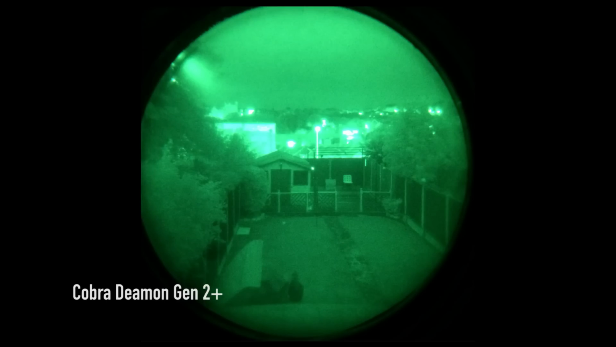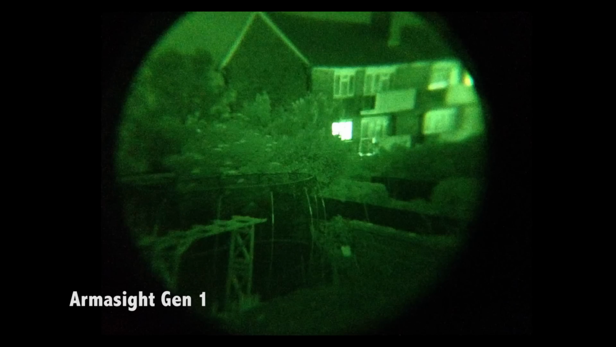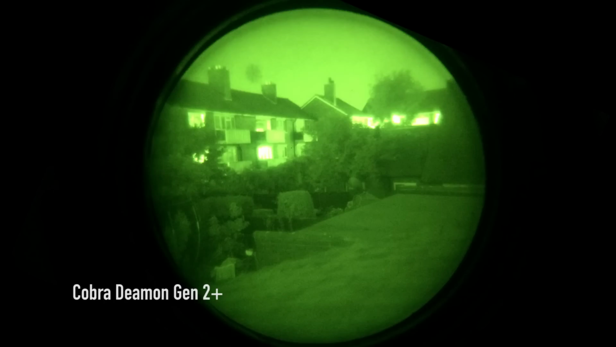This is a very cloudy night and there is much more detail, a much wider field of view. As you can see, the railings on the fence are nice and sharp. There's a lot of very, very clear detail. On the Armorsight, again, you can see that narrow field of vision, some quite dark patches, and looking into the distance you can begin to see that hazing around the outside. In comparison with the Cobra Demon, you get a very, very nice sharp clear image. Even in the distance you can see nice sharp edges. So guys, hopefully that gives you enough information and it's a good comparison between a Gen 1 device and a Gen 2 Plus. It really does outline exactly what you're going to get from each unit.